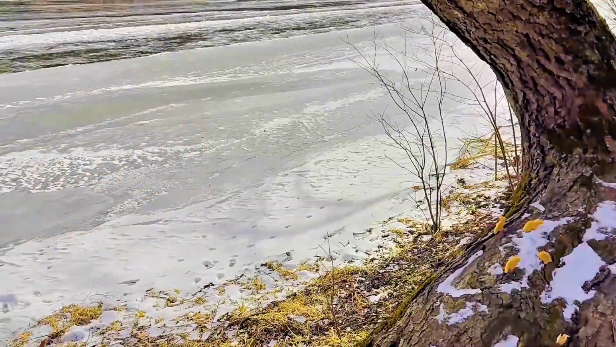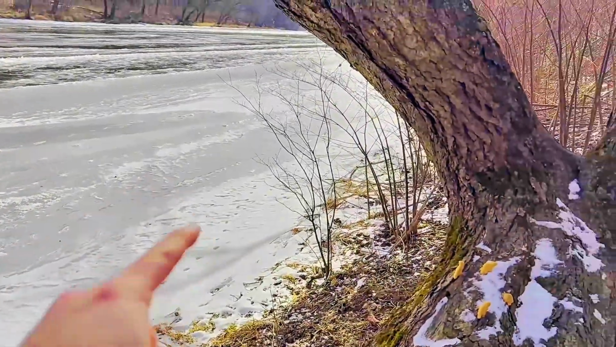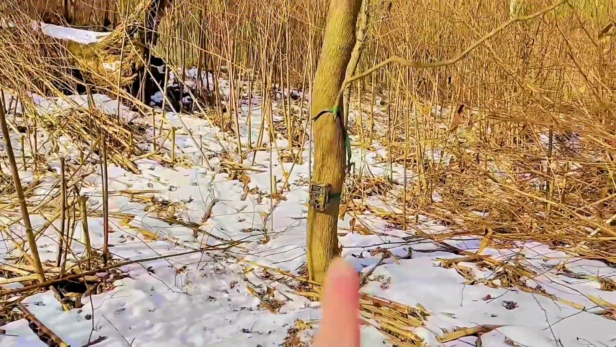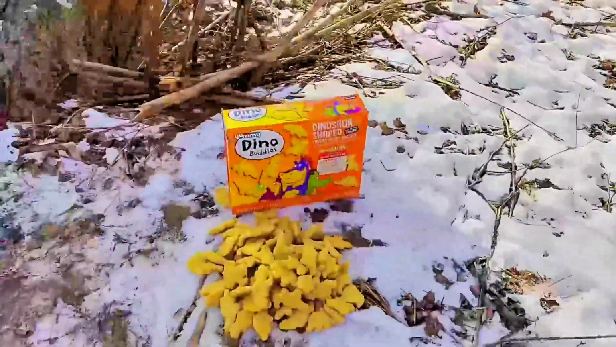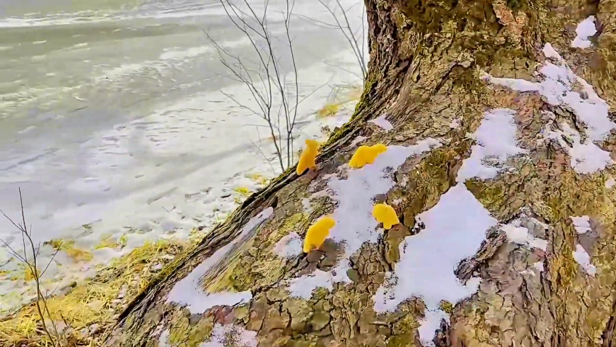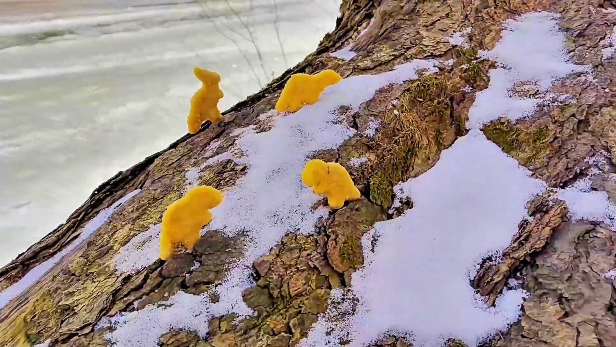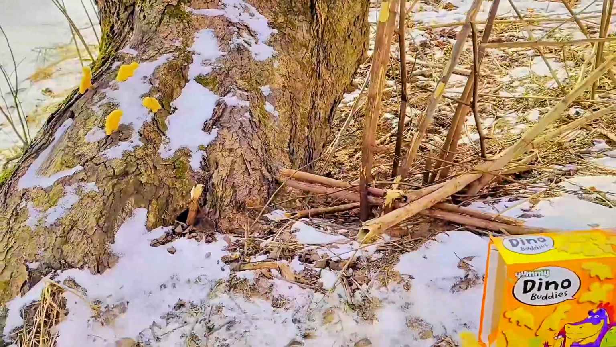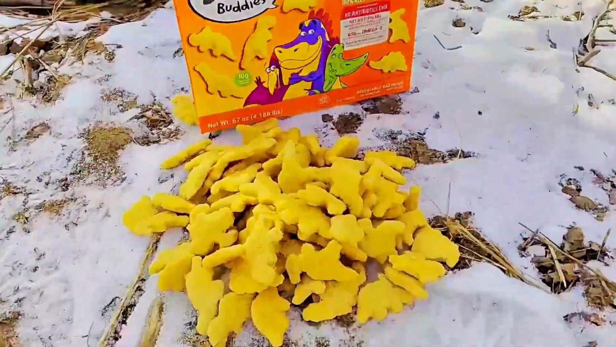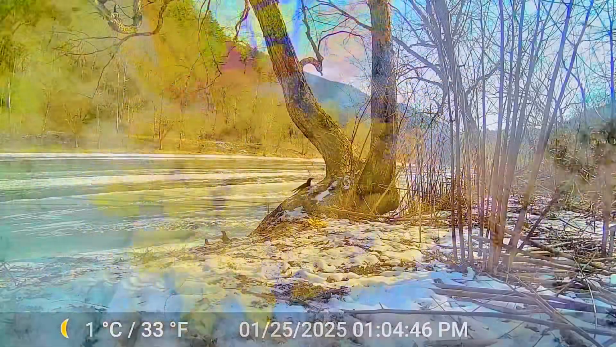So you can already see here in the snow, right along the bank here, it's all tracked up. Up here in the reeds, it's all tracked up. But we've got the camera hung there. We've got the dino nuggets dumped out here. Obviously, we're going to take the box with us, and we're all set up here, so we are going to get out of here and see what we get. The next thing you guys see should be the clips of the animals eating the dino nuggets.